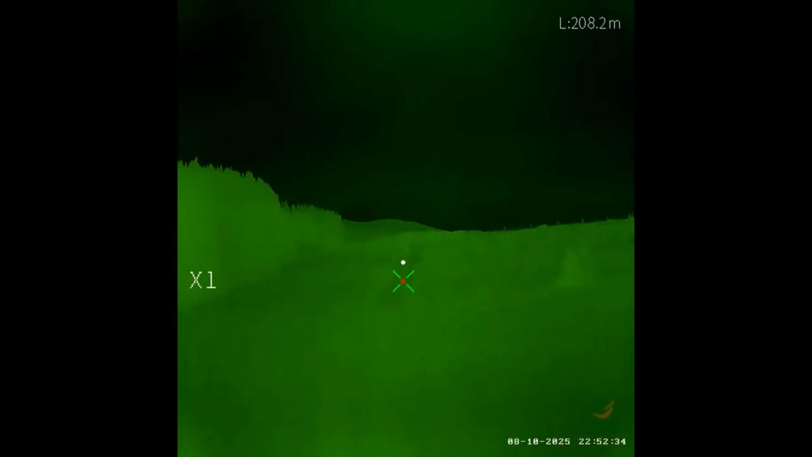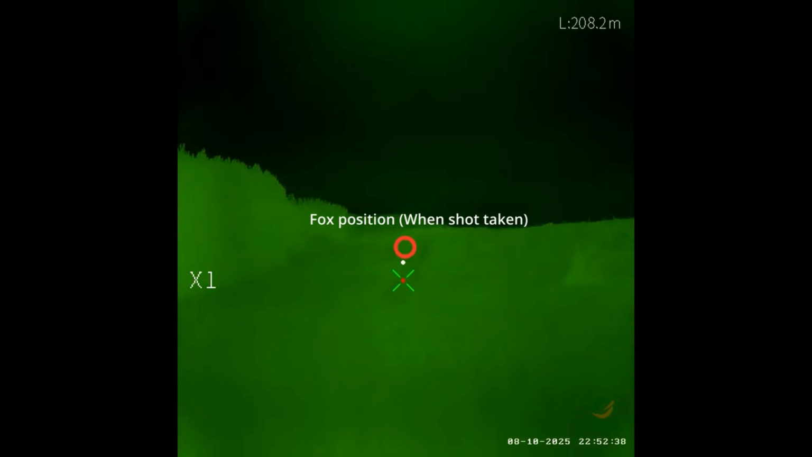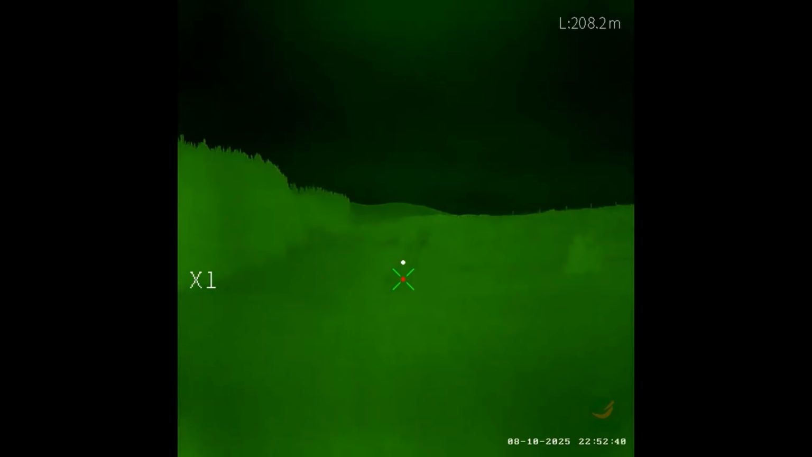I remembered I had the One Leaf Mars Mini with me, so I gave it a quick ping with the LRF, and I wasn't far off. I said 200 meters, but it was actually 208.2 meters.